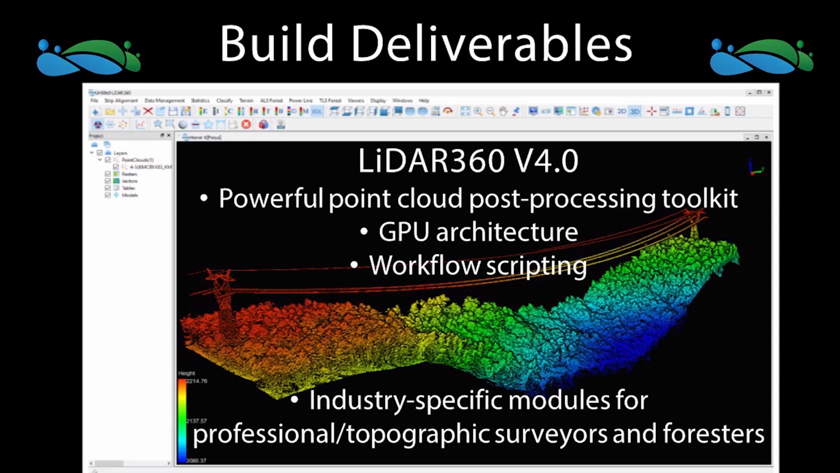LiDAR 360 version 4.0 was recently released by us. It's a powerful point cloud post-processing toolkit. It's built on a GPU architecture, so it works very well with very large data sets, which, as anybody who's worked with LiDAR data before knows, can be a very challenging thing. It also has the ability to script some of the tools into workflows, and then you can bring that into a command line environment. Very useful for companies that are doing very repetitious or large projects and need to break up the post-processing work into chunks.